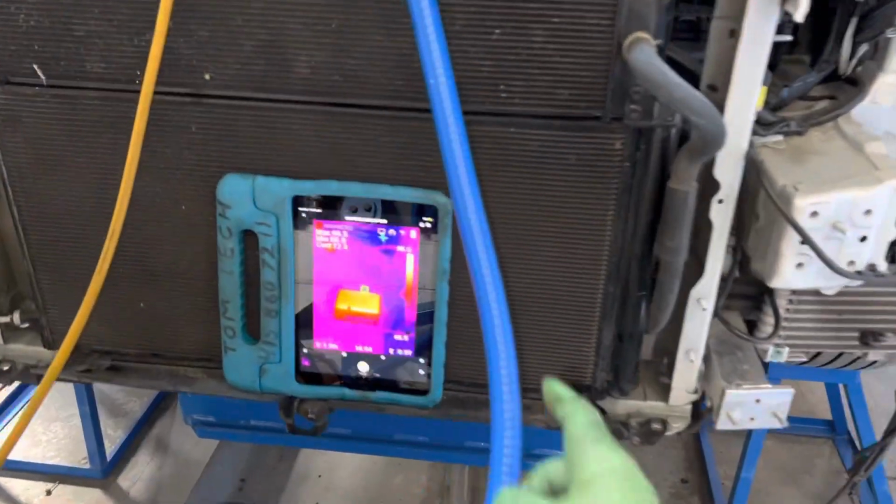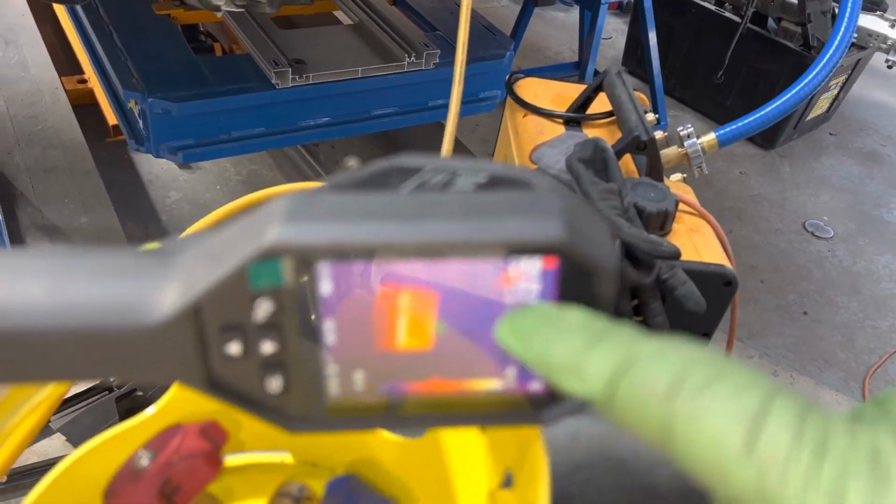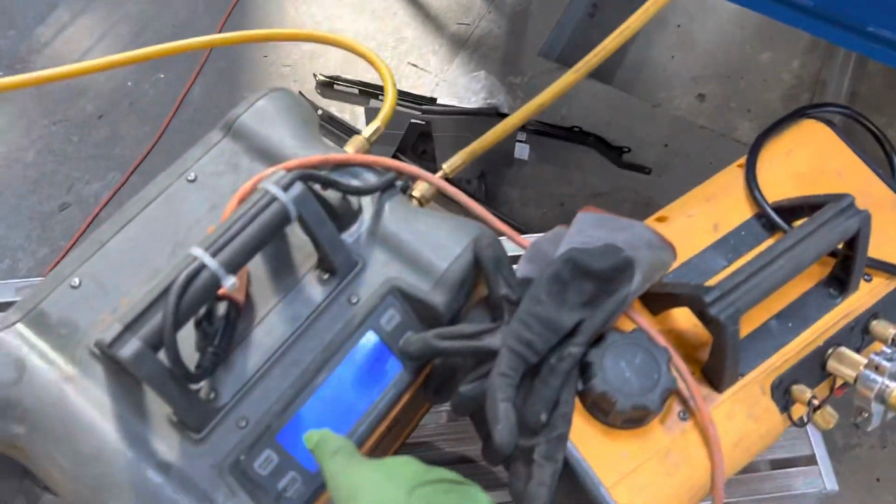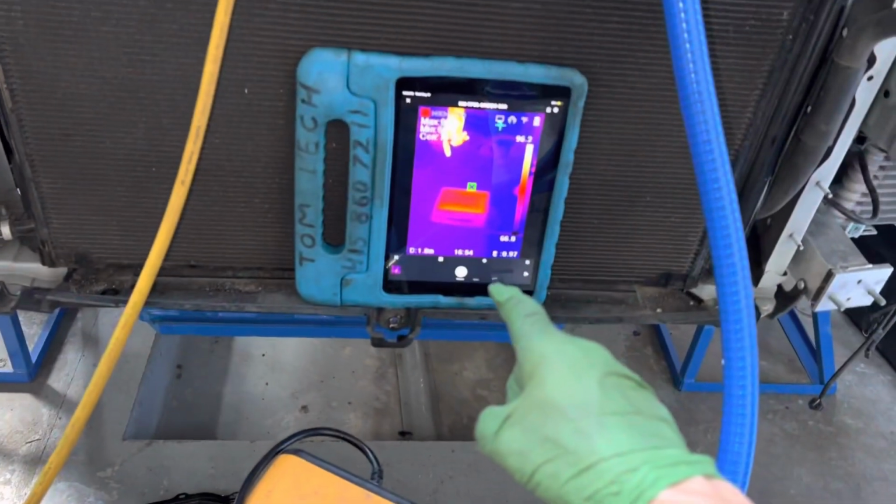YF refrigerant, 2020 Highlander. The condenser needs to be removed out of the way for some repair work of the frame, some pieces to be replaced. And as you can see, I have the thermal camera set up. I'm going to turn on the recovery unit, and you're going to watch